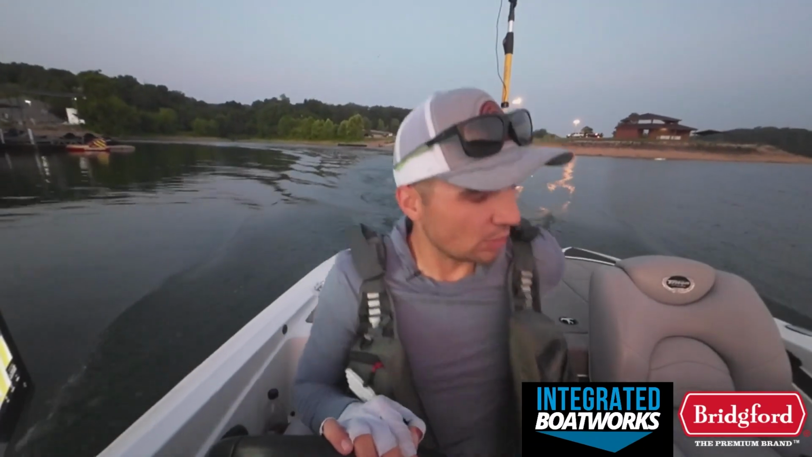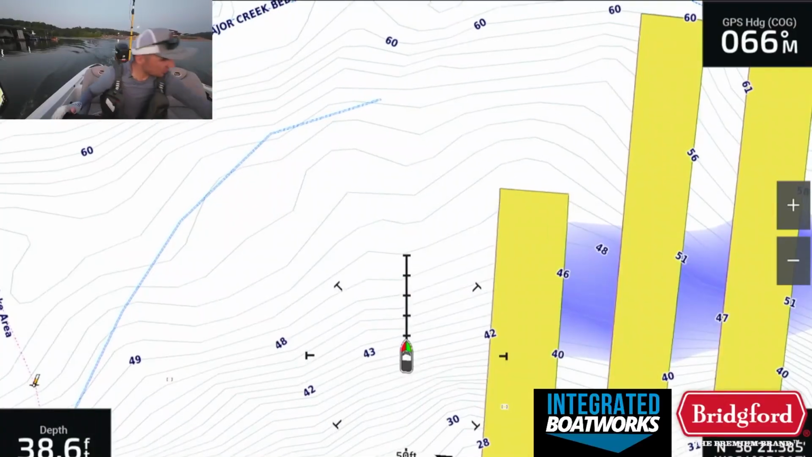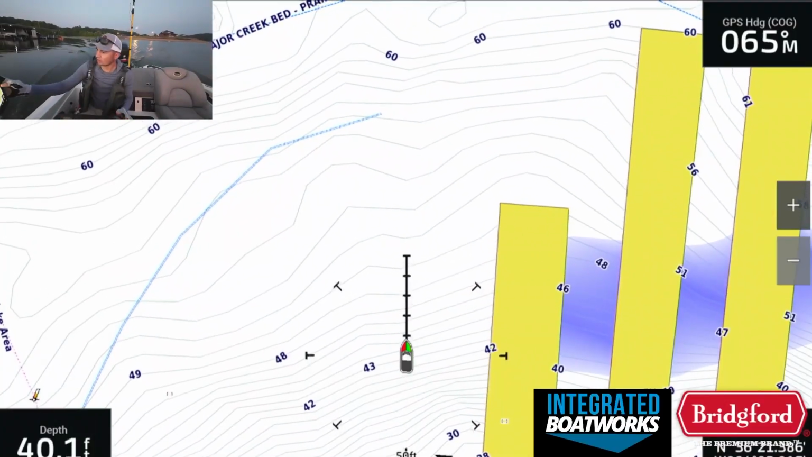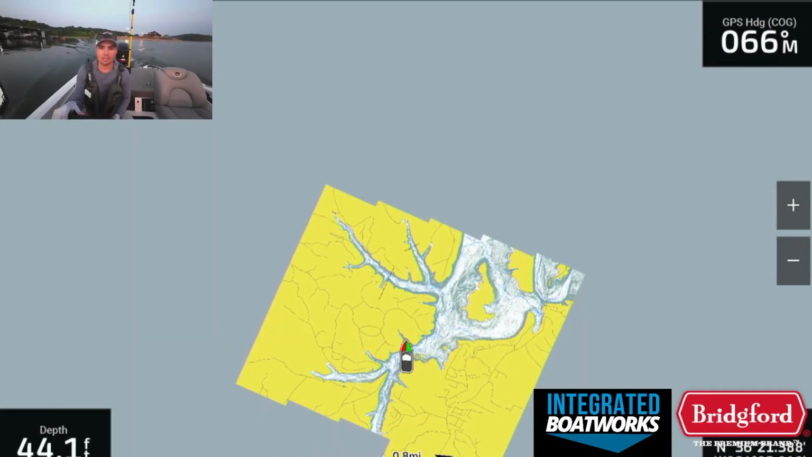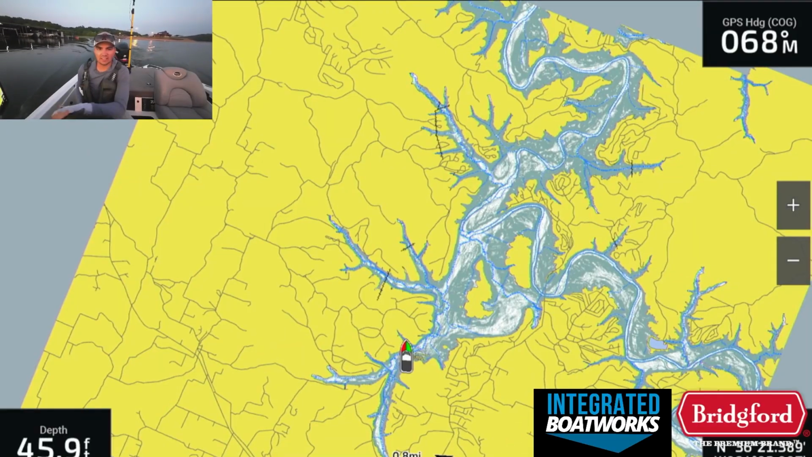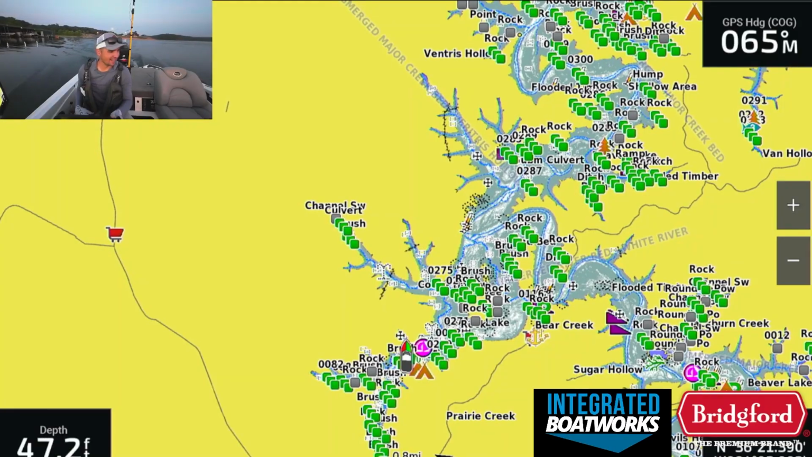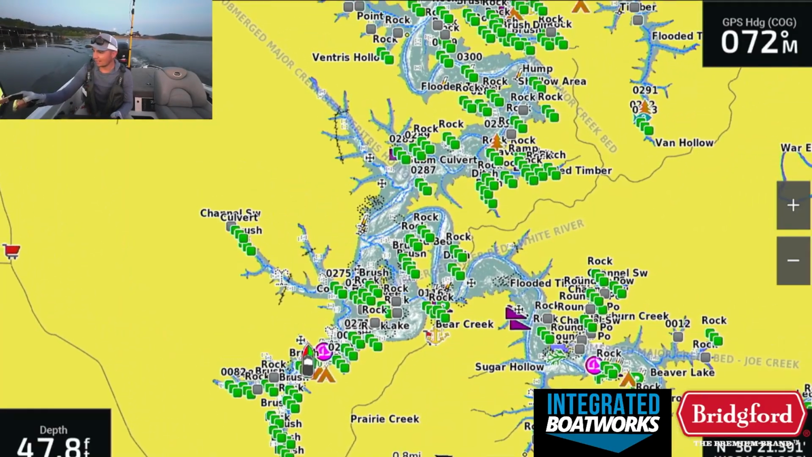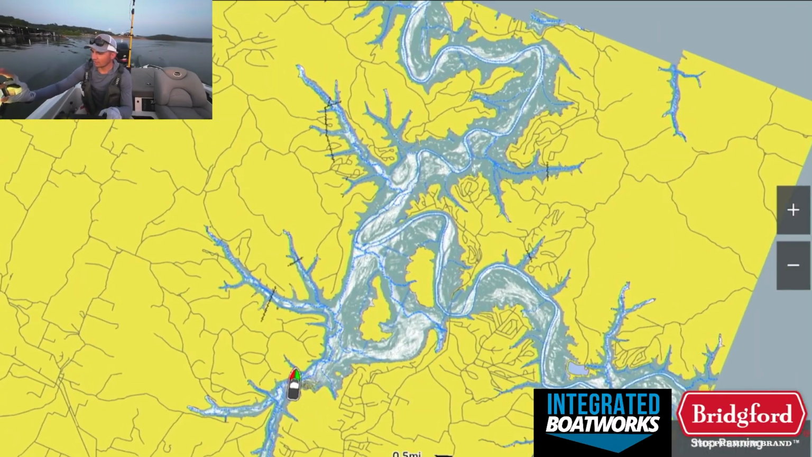But let me switch over here real quick to show you where we're at on the map. You can see we are currently over here, Prairie Creek area on Beaver Lake. Beaver Lake is a highland reservoir, relatively clear. We had some rain last night, so it's kind of humid this morning, and there's definitely some water coming into the creeks, but we're probably going to start on the main lake.